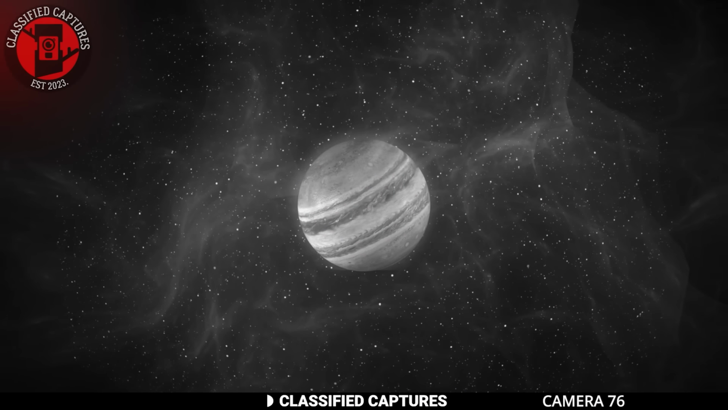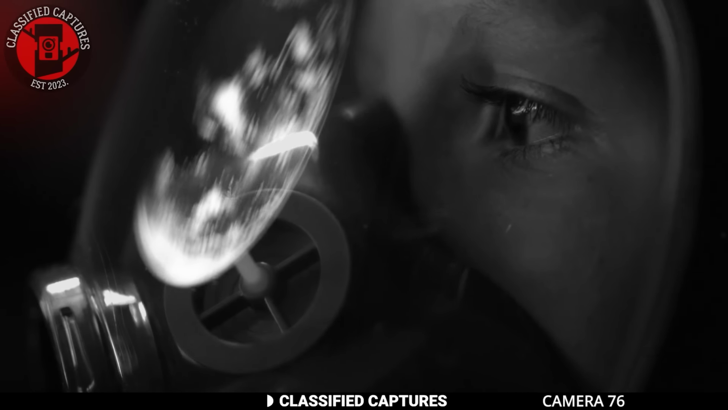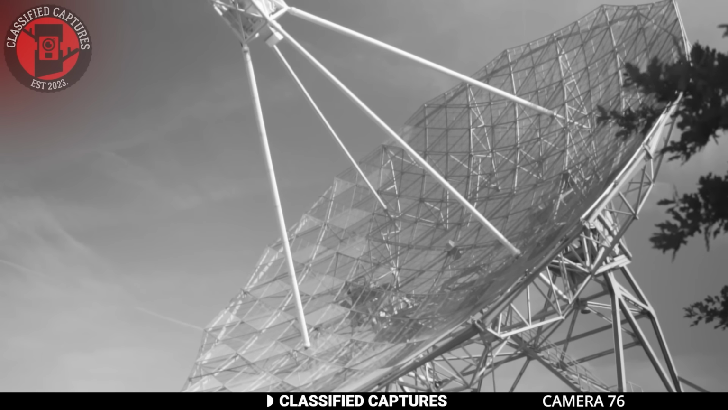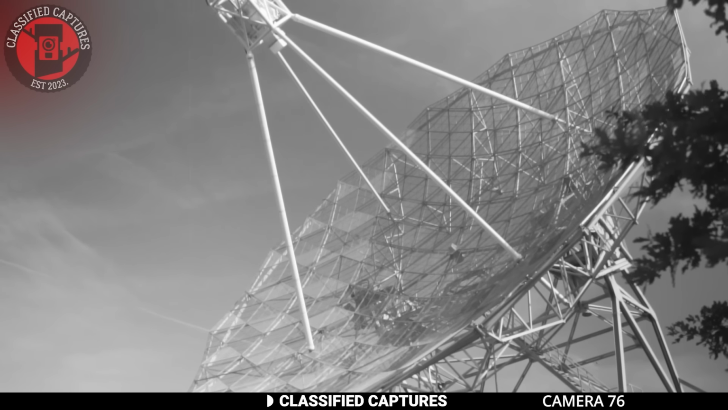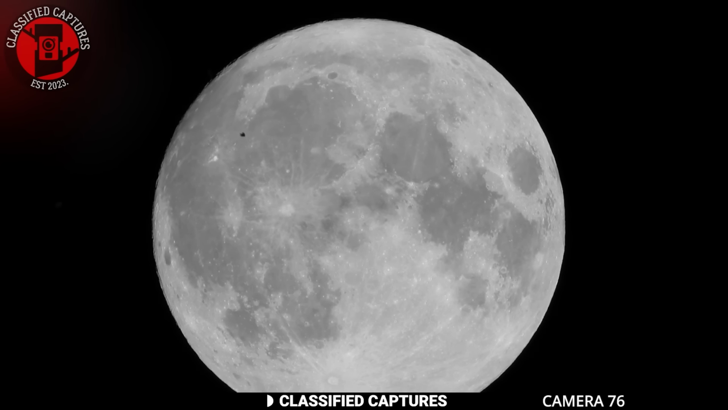The possibility of life beyond Earth has always been an intriguing topic for many people. For years, scientists have used state-of-the-art equipment to search for signs of extraterrestrial life. Despite their efforts, there has been no definite proof that life forms exist, at least not one that has been made public yet.